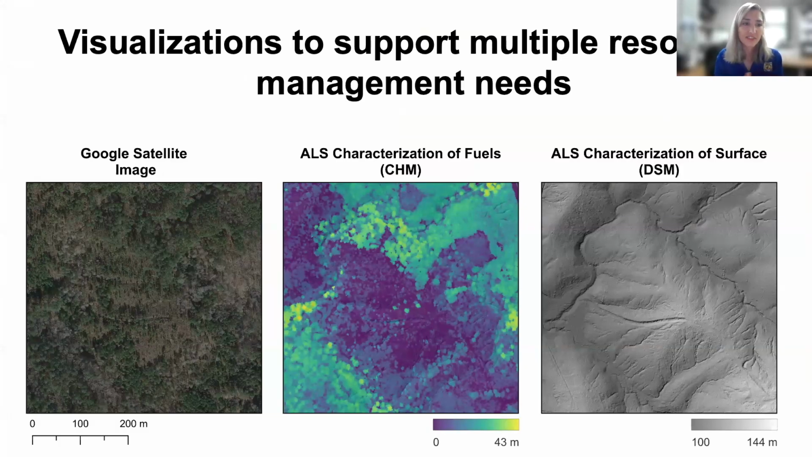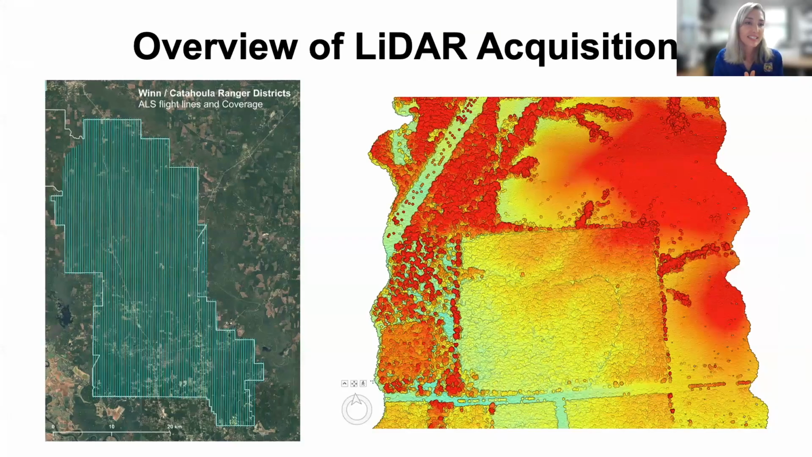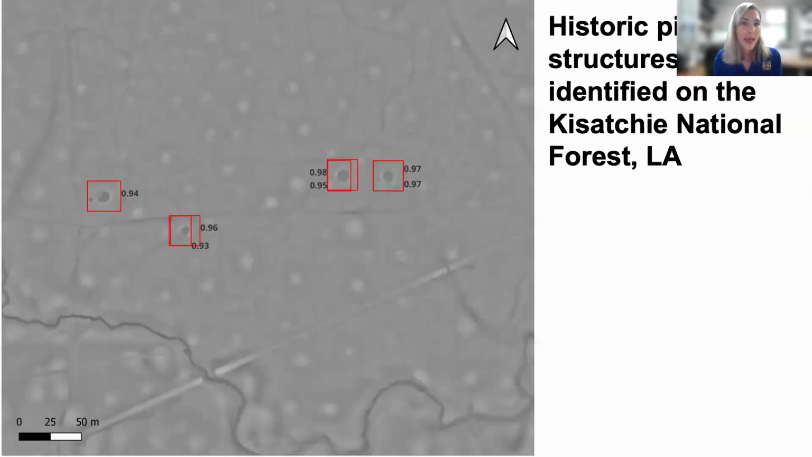Characterization of fuel, surface. And then this is an example of some of the lines collected, and this was some of the LiDAR data from Kisatchie National Forest. Next. These were some historic pit structures identified on the forest that we could see from the scanning.